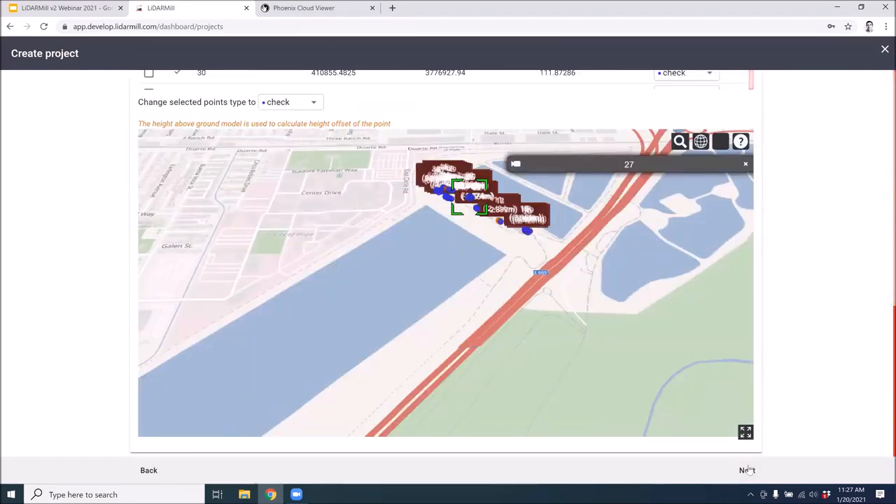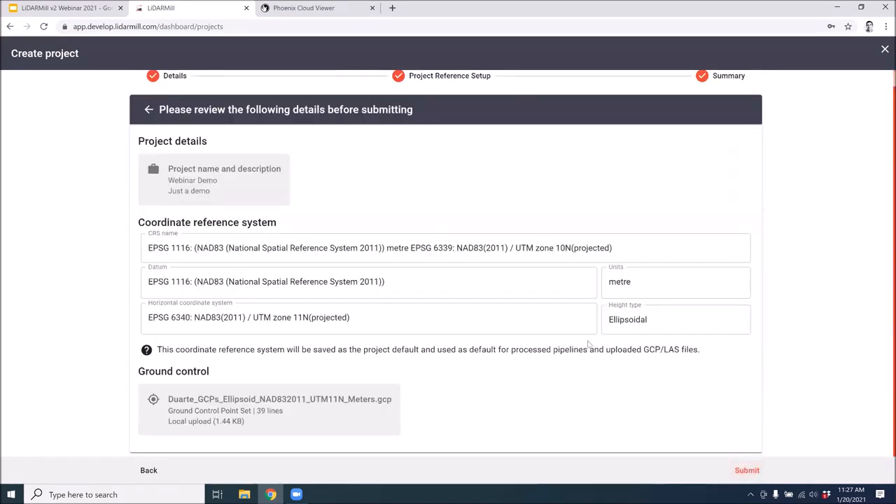And finally, we'll hit next and get a summary of our project details. And then we can submit this to create a new project.